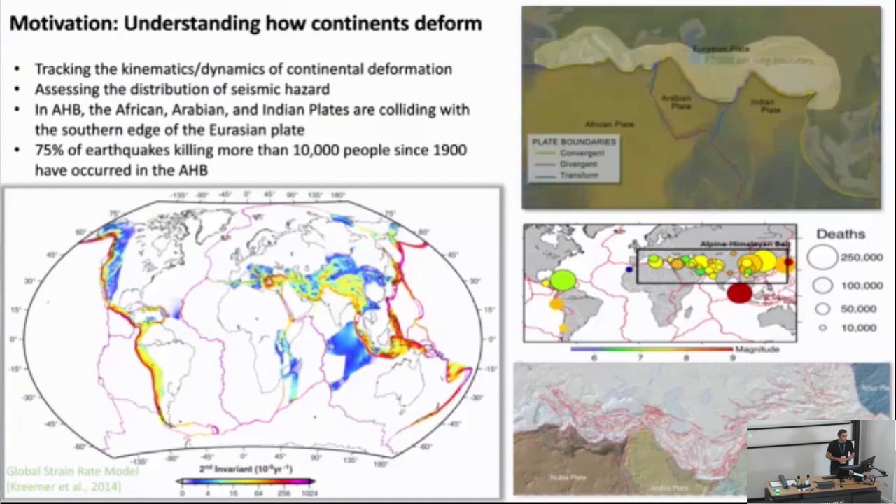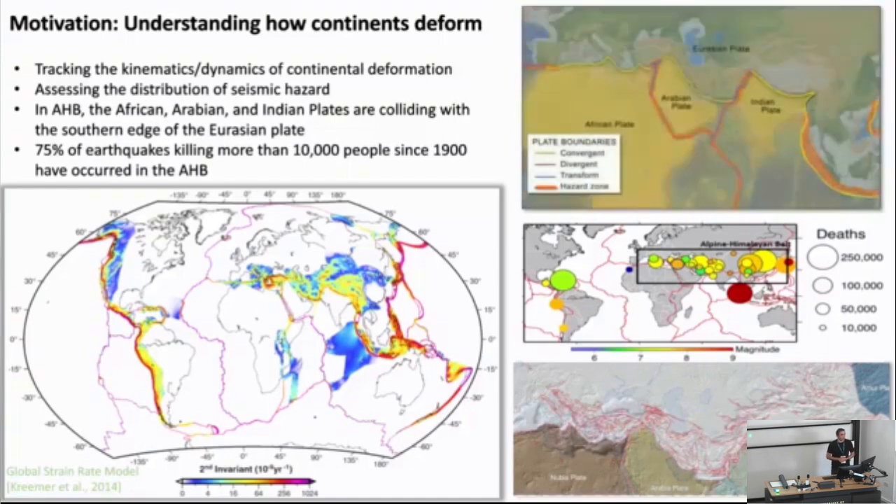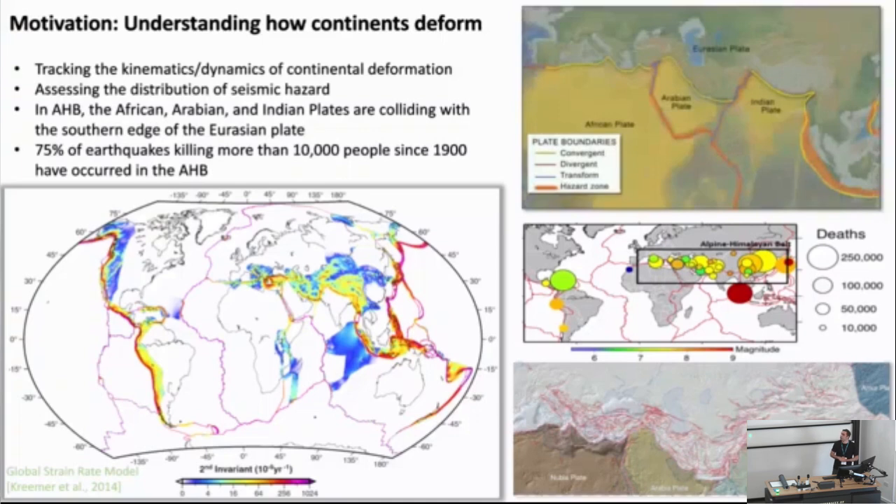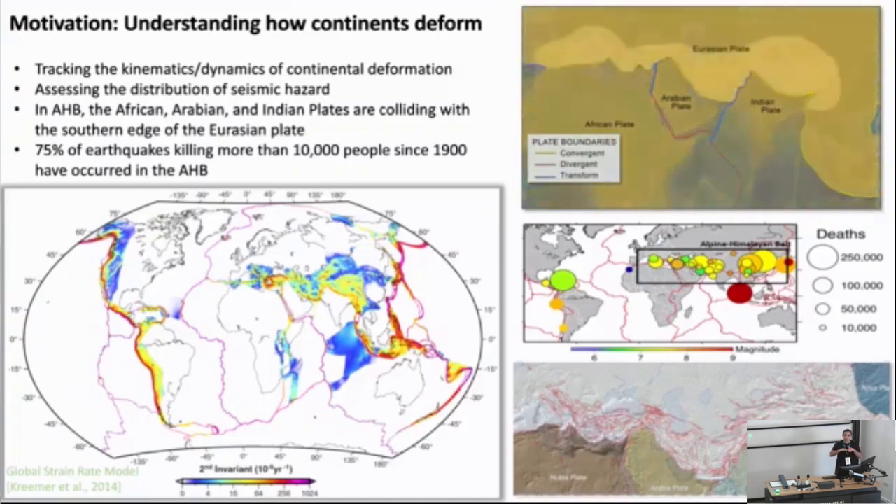The main motivation that we have in COMET is to understand how continents deform over time by tracking the kinematics and dynamics of the continent's deformation to assess the distribution of the seismic hazards. This is the main objective.